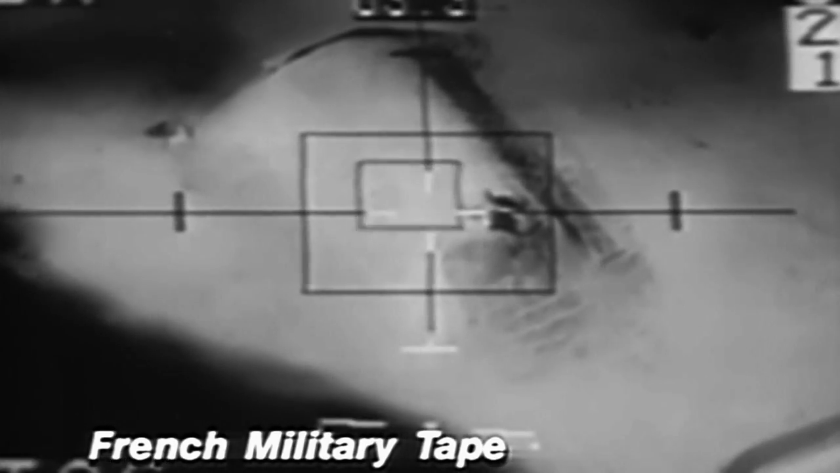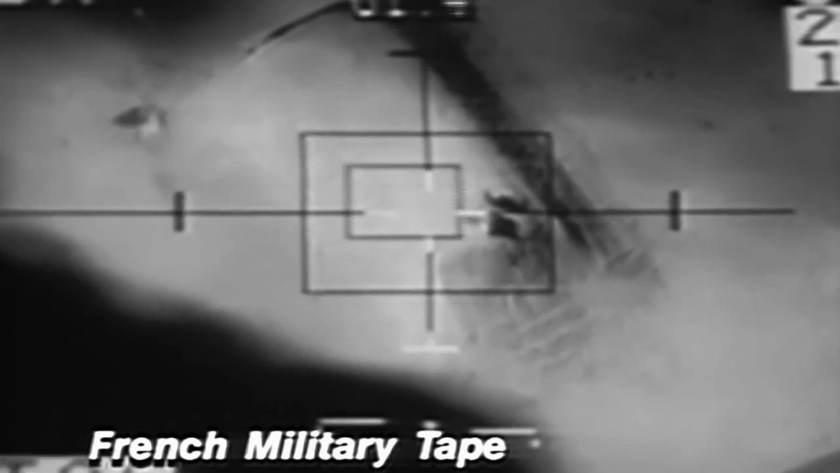Basically, once you've found the target, keeping the crosshairs on it is pretty darn easy. The hard part is getting to that point and fighting your way into the target, defeating the defenses, the AAA, the missiles, and then acquiring your target, just being able to find your specific building in a complex. The rules we played with there were very, very strict. If you couldn't find your target, you didn't drop.